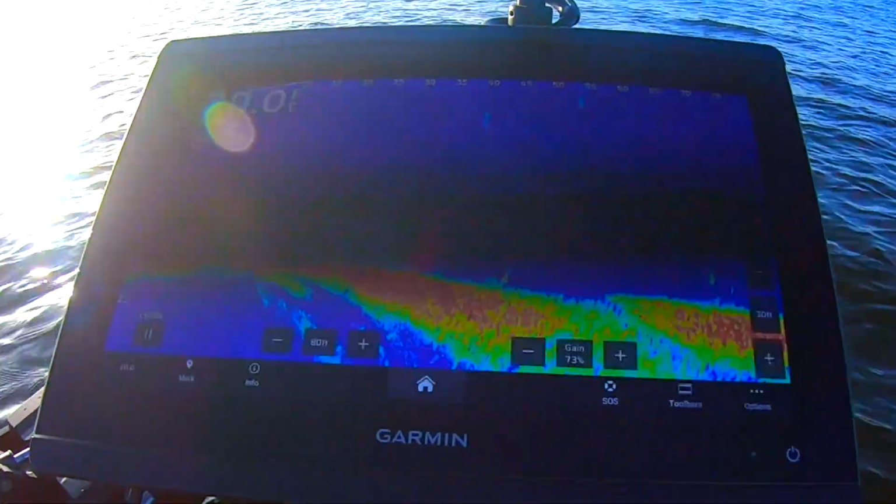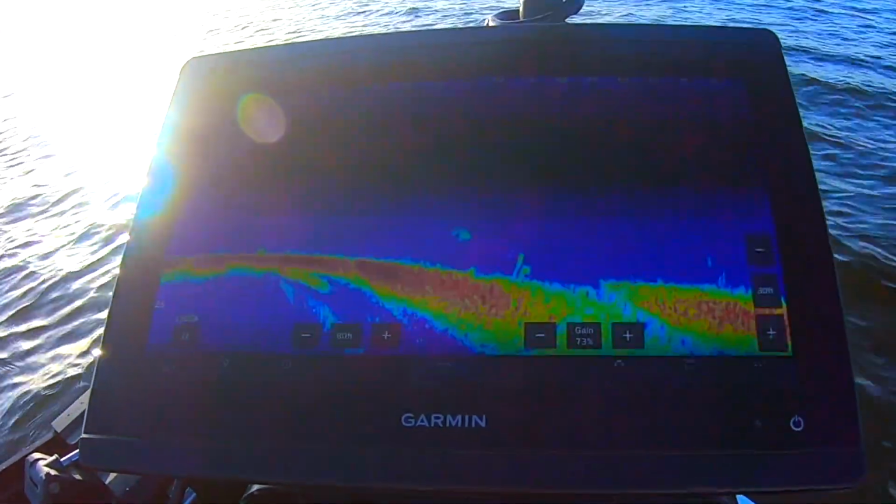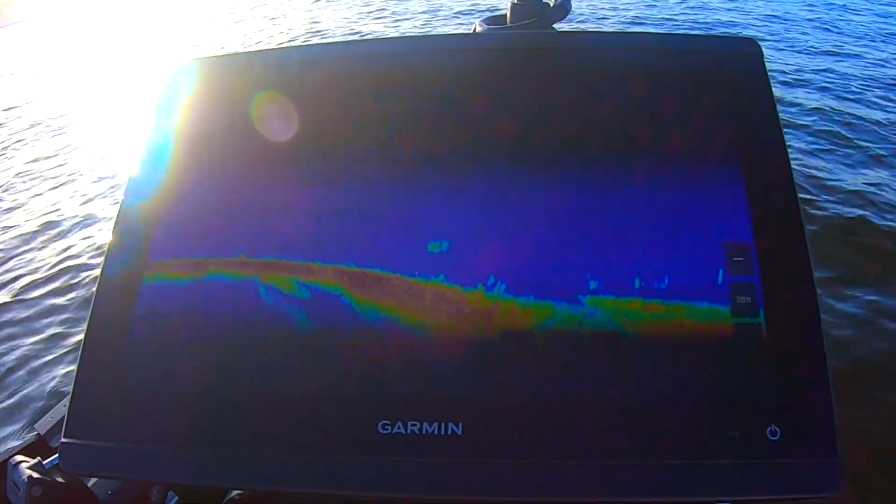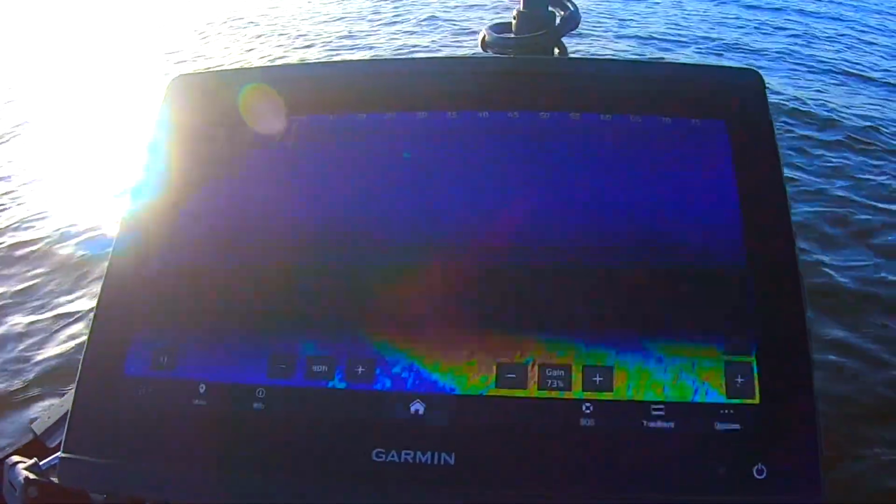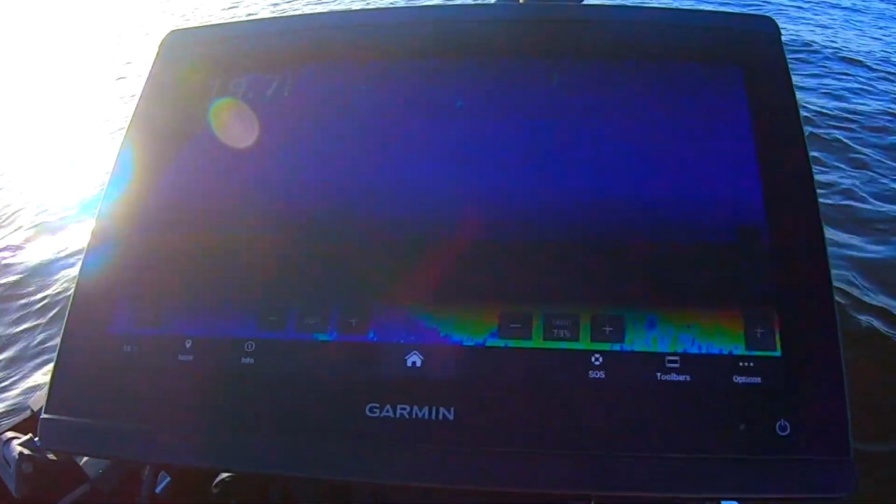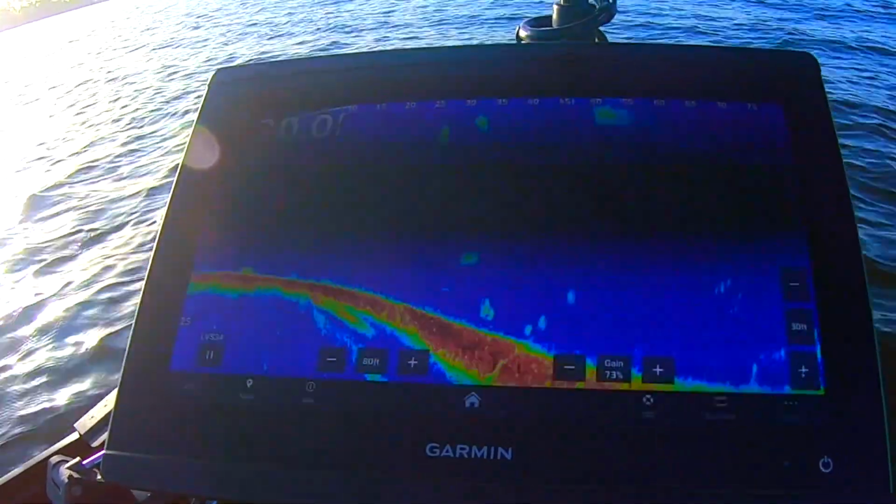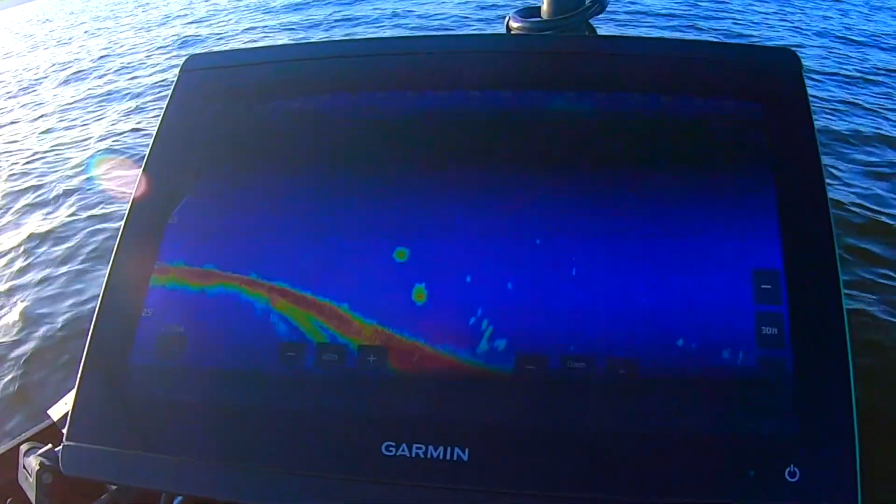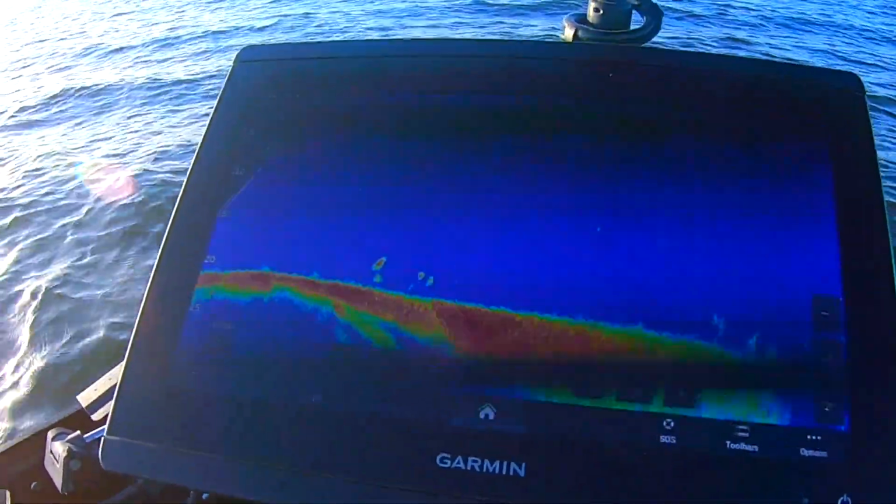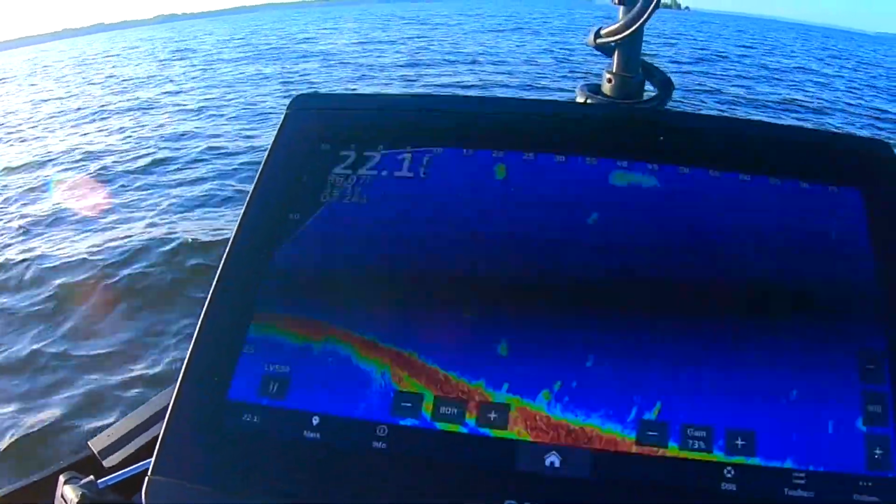I think those are probably Kentuckies. One hit it, might have been a drum, but you don't know until you either catch one or don't. Unless it's a real familiar sight of some type that you've seen enough and you just know what it is. I mean, big old clumps of drum or sand bass, you just don't see that many bass that are all 50 of them or something. So, you know, don't fool yourself.